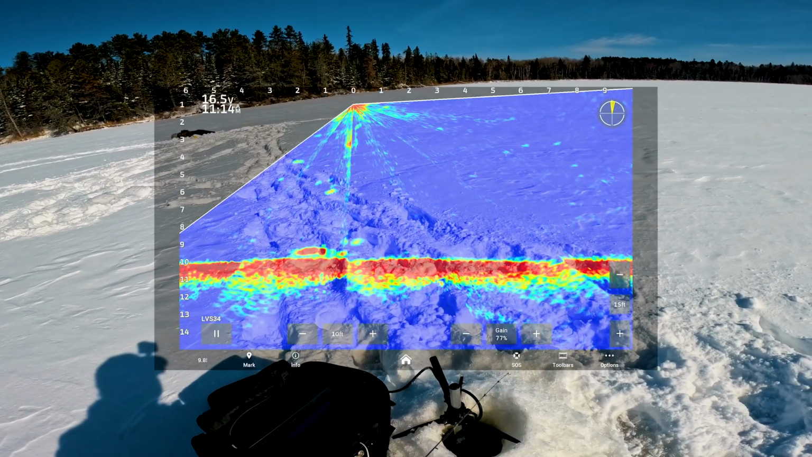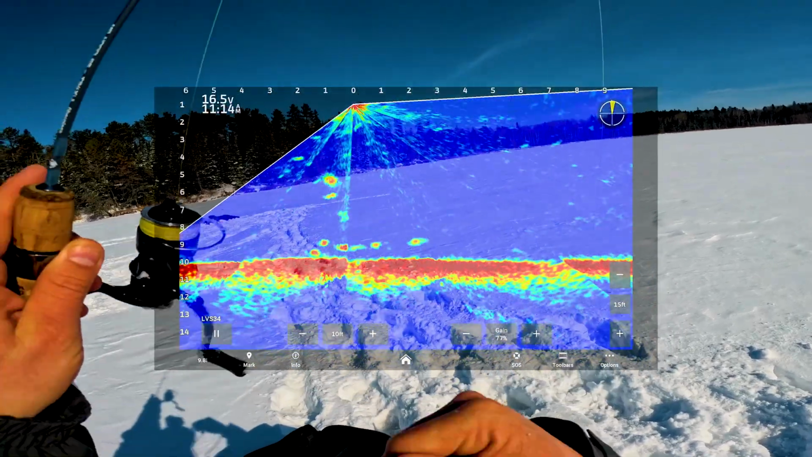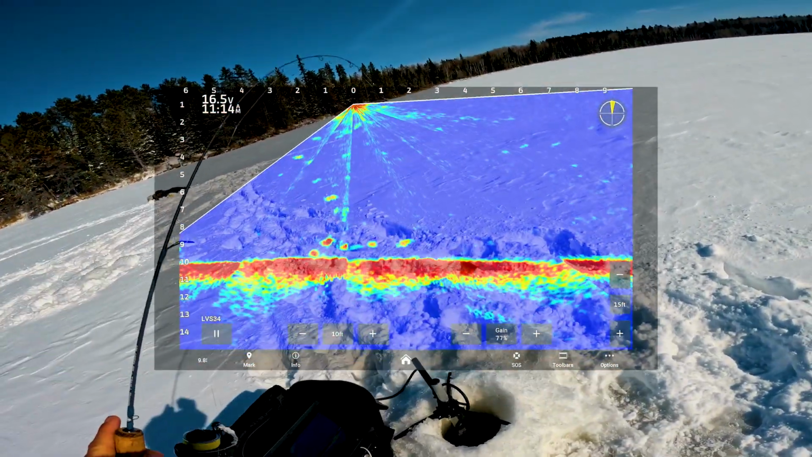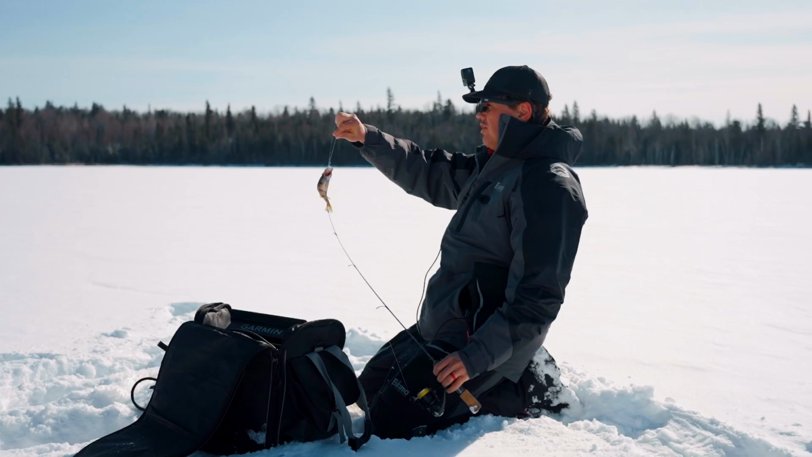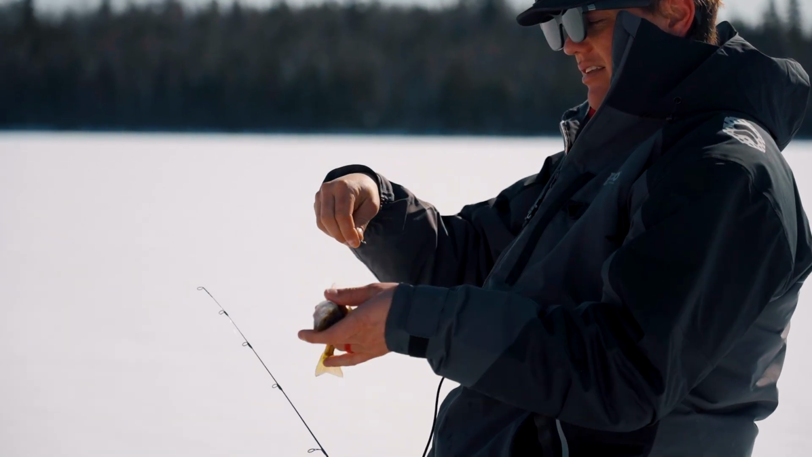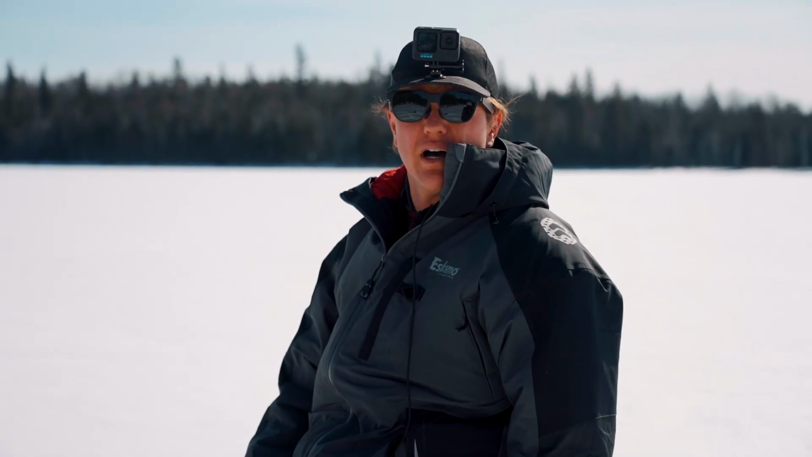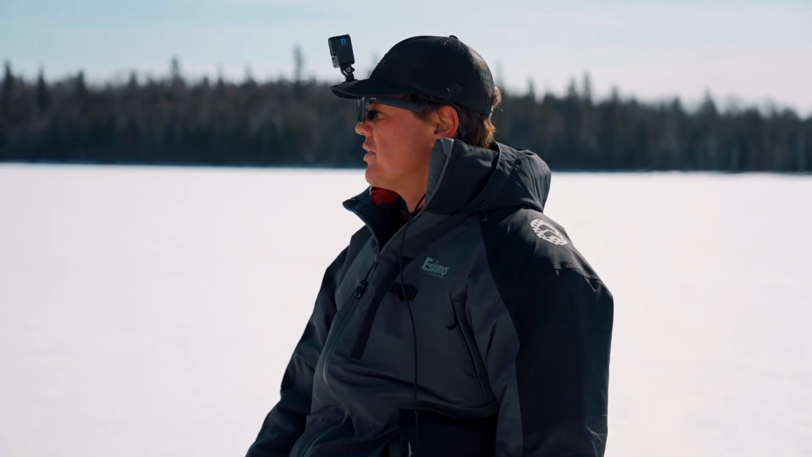We got a bigger fish coming in. Oh boy. Oh boy. We got him. I'm getting tangled in my cords. It looked bigger. Wait, that's not the fish. There's no way. I'm blaming it on the shades. The future is here. All right, well, found a lot of little perch, but we are still looking for crappies.